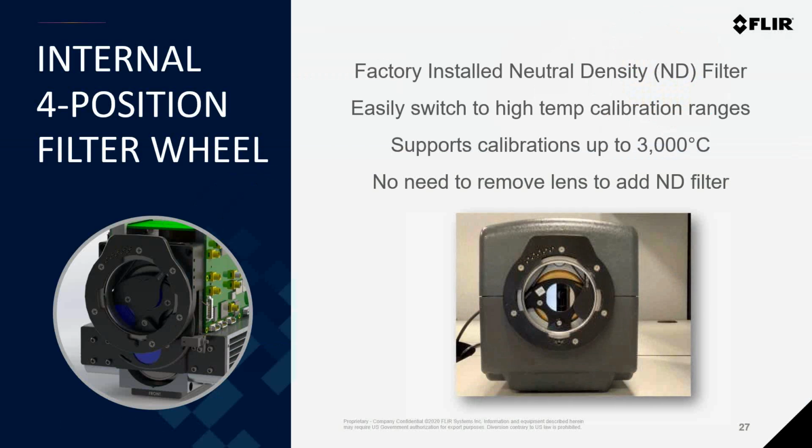So the new FLIR 8580 cameras also include the addition of an internal 4-position warm filter wheel. So by using this method for filtering, there's really no longer a need to remove the lens to install a neutral density filter when you want to switch to a higher temperature calibration range. This allows you to easily and more quickly switch between all the camera's temperature ranges. And with the 4 slots in the filter wheel, the A8580 can actually be calibrated from room temperature all the way up to 3,000 degrees Celsius.